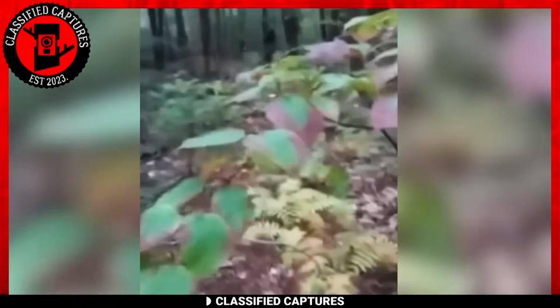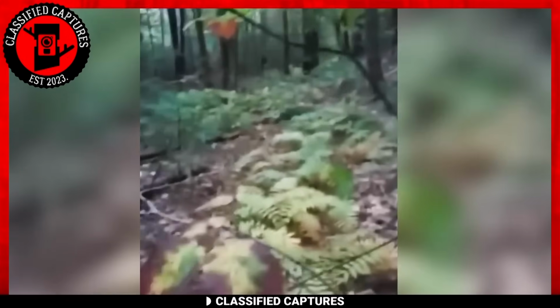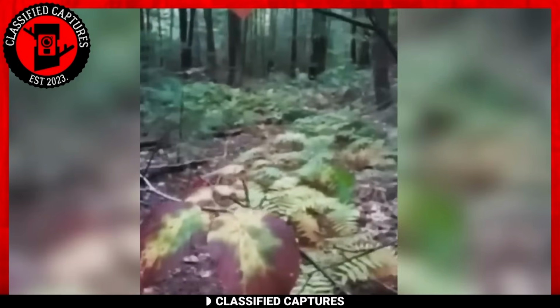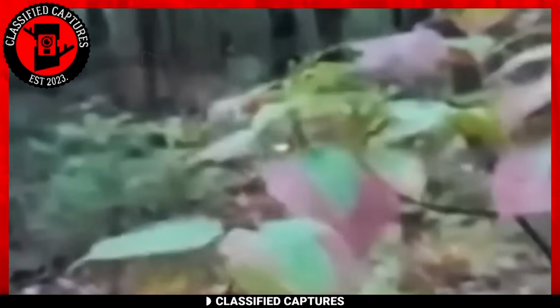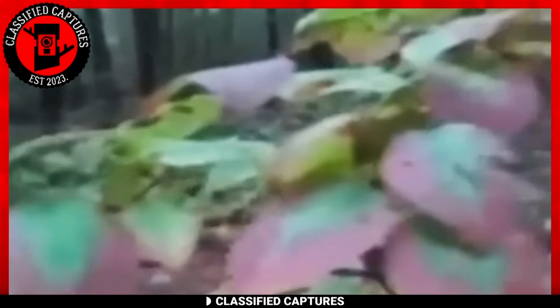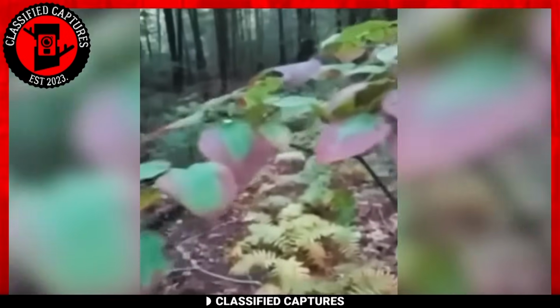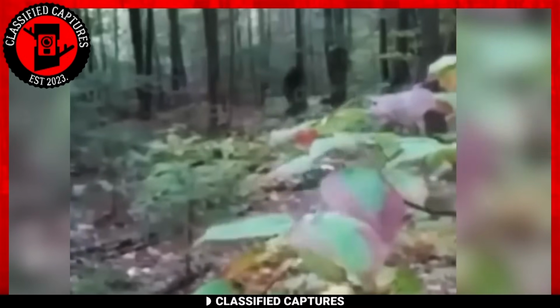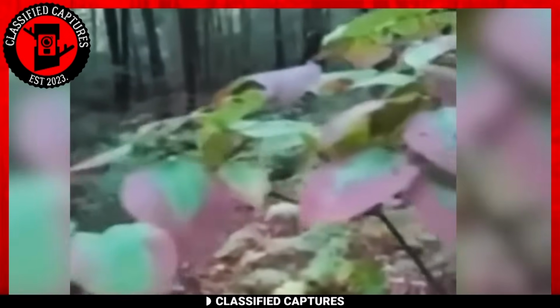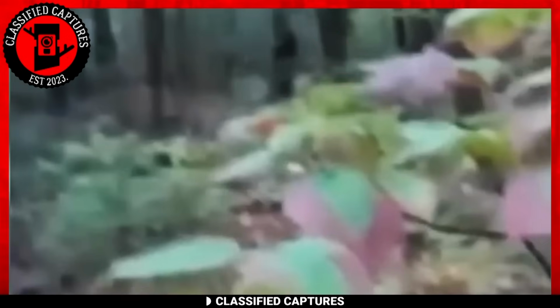In the remote wilderness of Alaska, a camper stumbled upon a sighting that has fueled speculation about the presence of the legendary cryptid, the elusive Bigfoot. The footage, taken from a hidden camera nestled among the leaves, offers a glimpse of a creature traversing the woods. At first glance, it's understandable why the camper believes this to be a Bigfoot encounter.